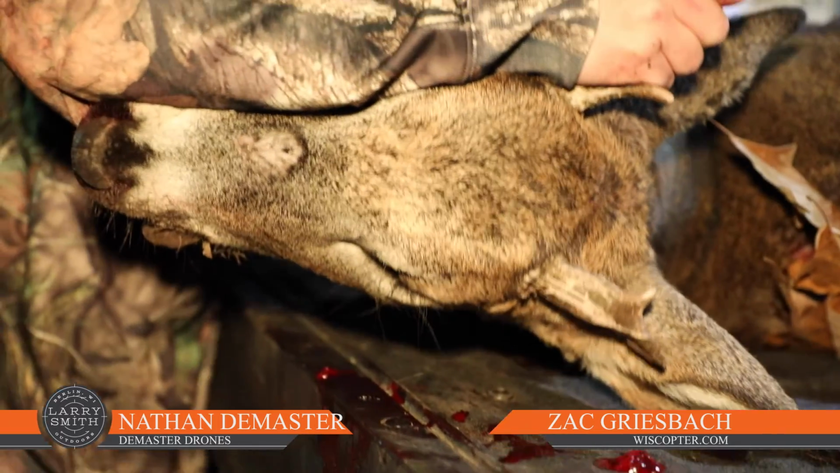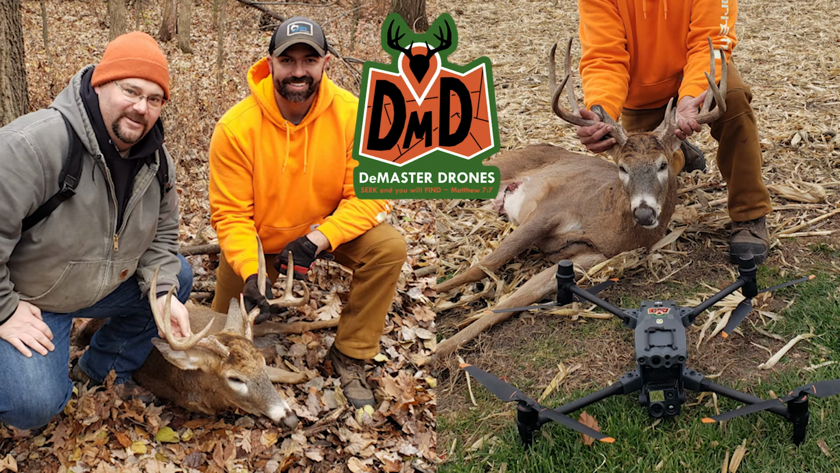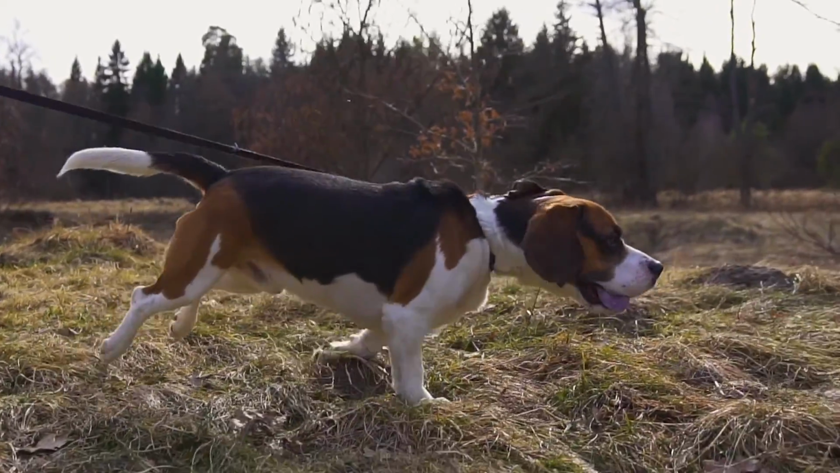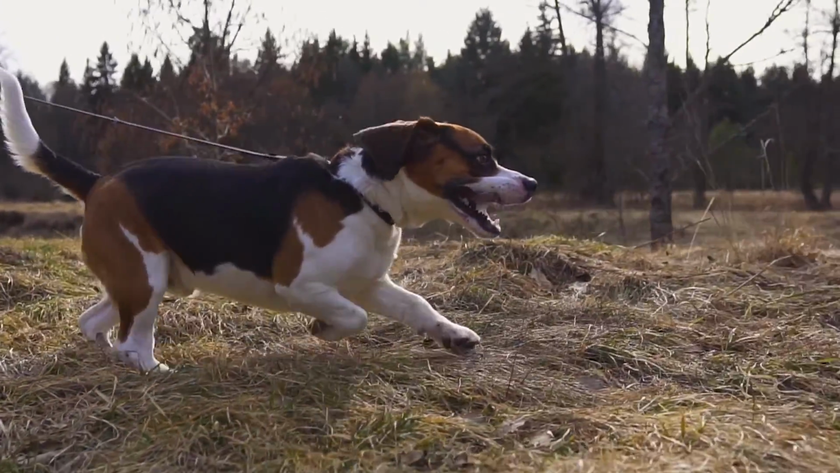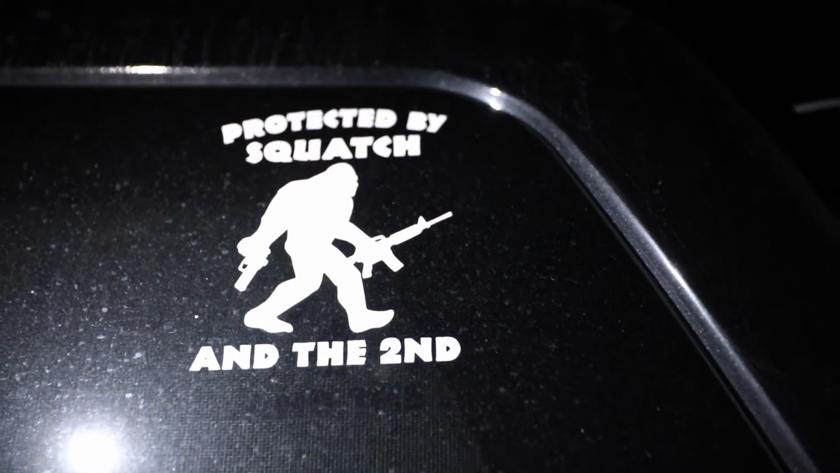We get it in different phrases and words, where customers will ask us, what is the recovery success compared to a dog? And first of all, we don't really compare it to dogs. They're two different tools doing the same job, and we welcome everybody to do whatever they can to find the deer and make a good effort. But when it comes to recovery, we actually don't say recovery, we say locate.